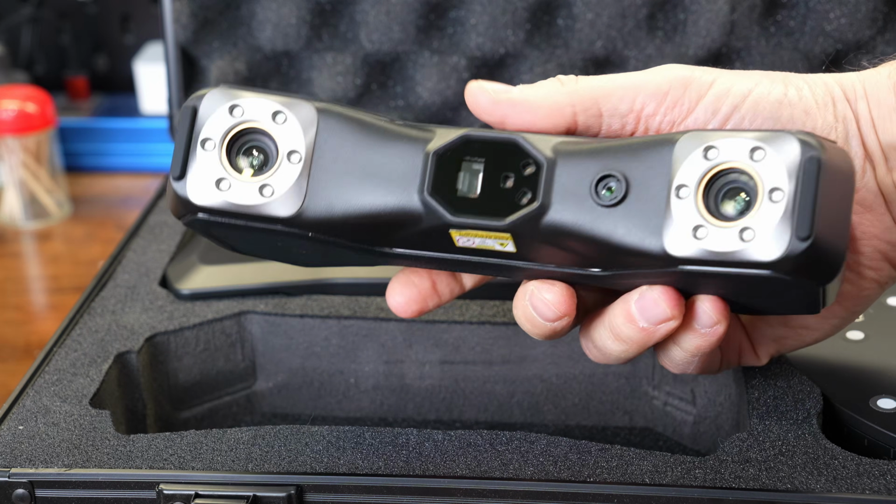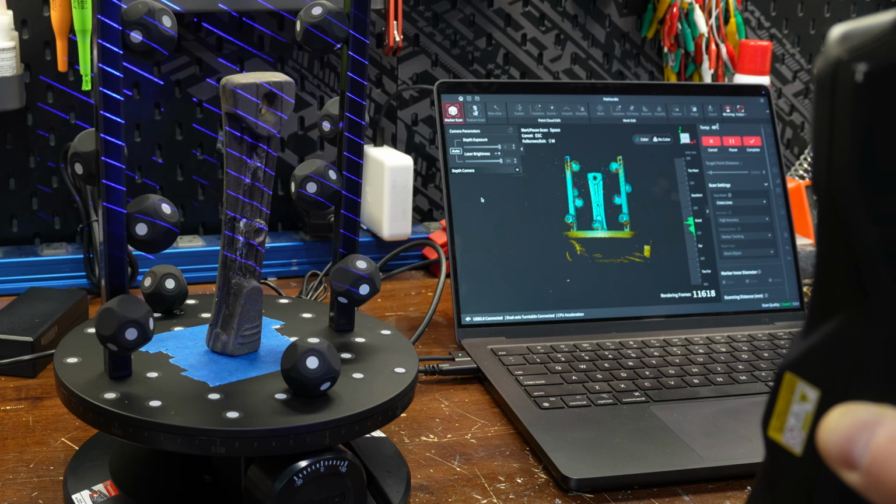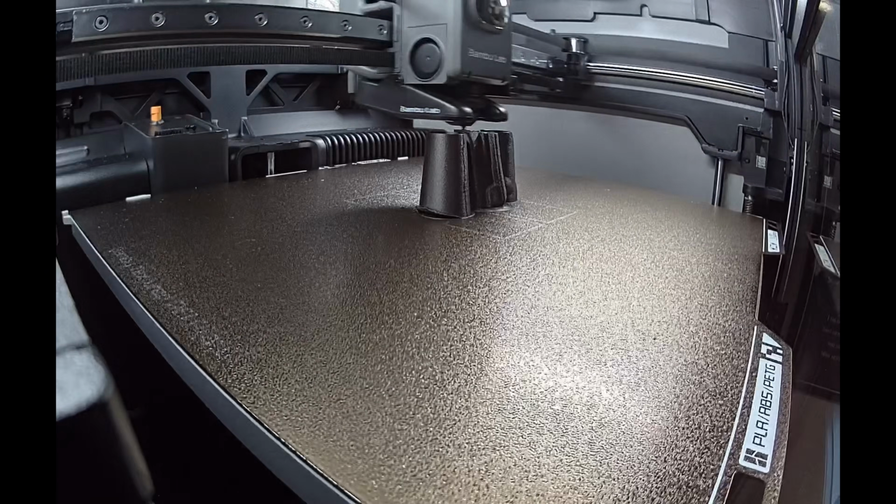Today I'm testing the Revopoint MetroX Pro, a blue light 3D scanner designed for detailed object scanning. The real question is not how clean the scan looks, but whether I can use this to reverse engineer a broken part and 3D print a functional replacement.